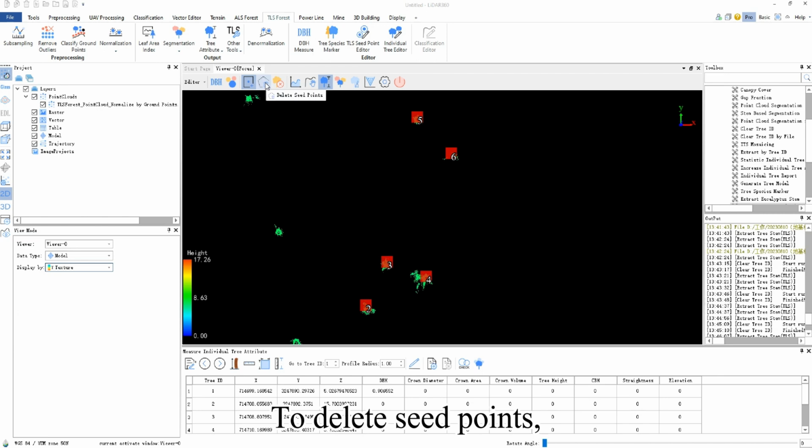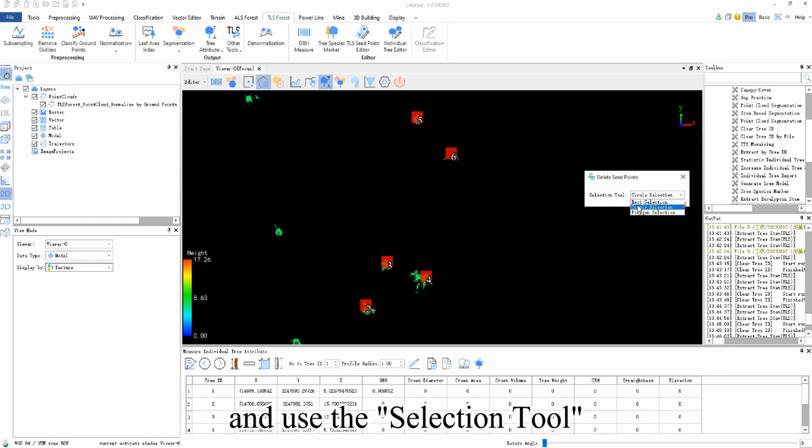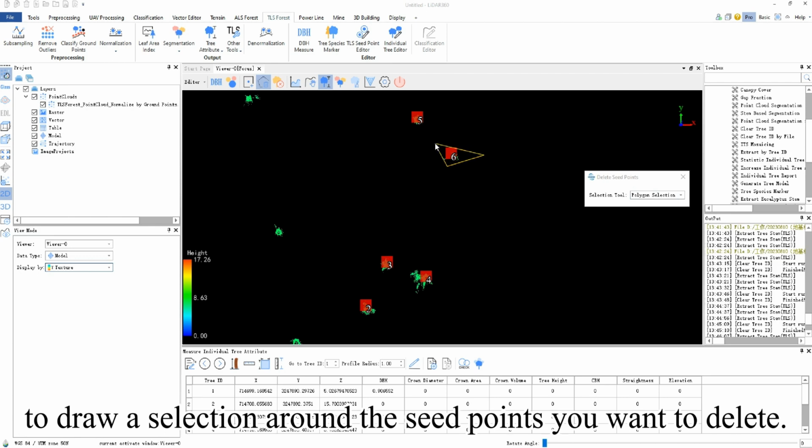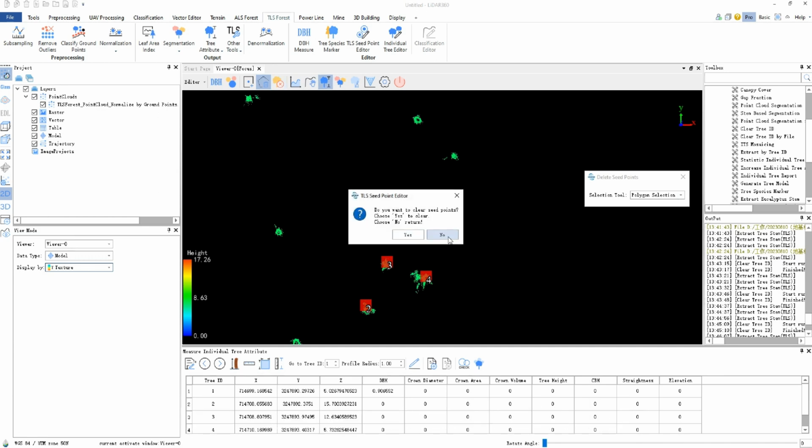To delete seed points, you can click Delete Seed Points and use the selection tool to draw a selection around the seed points you want to delete. You can also click Clear All Seed Points to remove all seed points.